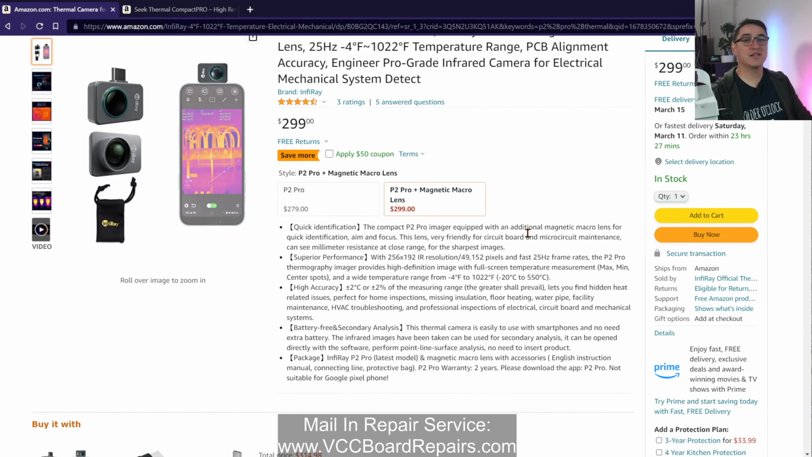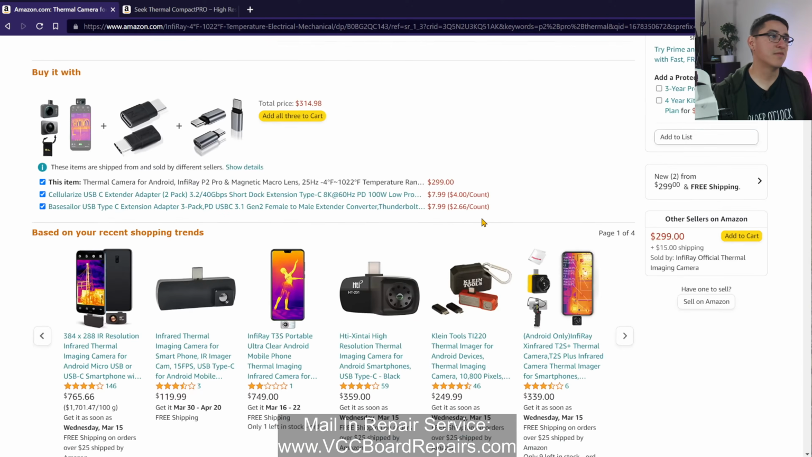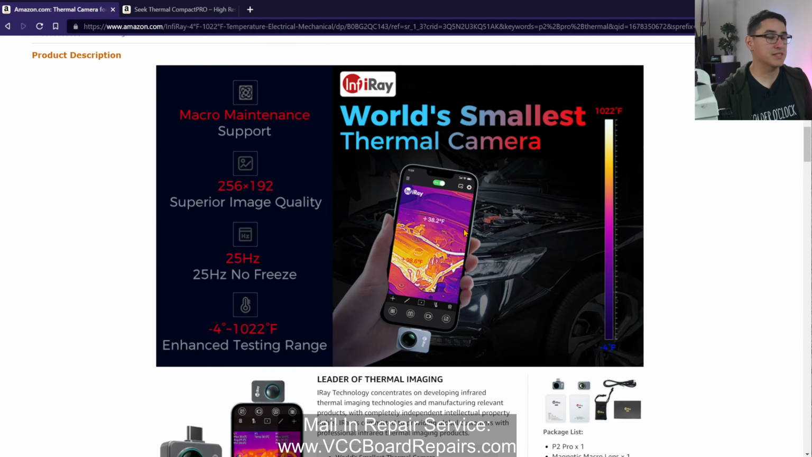Now, another thing you gotta also consider is the specs. For me personally, I found that the specs aren't really the most important thing because specs aren't everything. It's really the whole experience, the whole ecosystem. And you can see here that the thing that does stand out is the 25 Hertz refresh rate. That is how smooth the image is when you're moving under it. So let's see how that actually performs and if it's even useful.